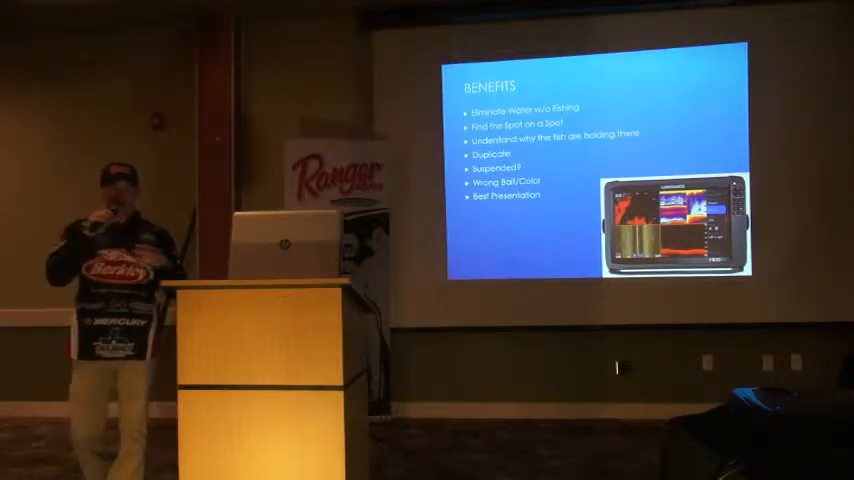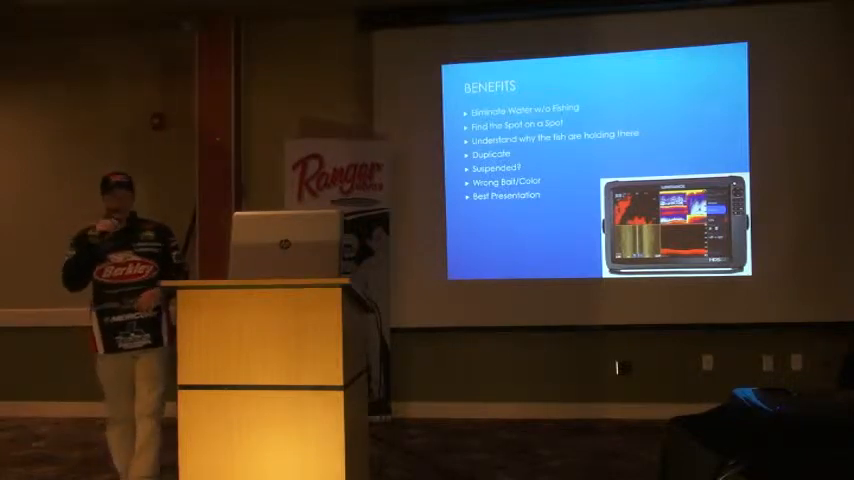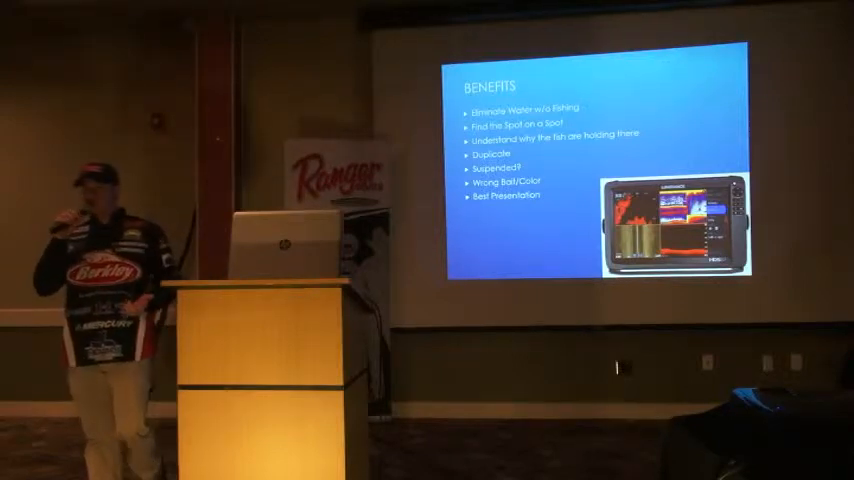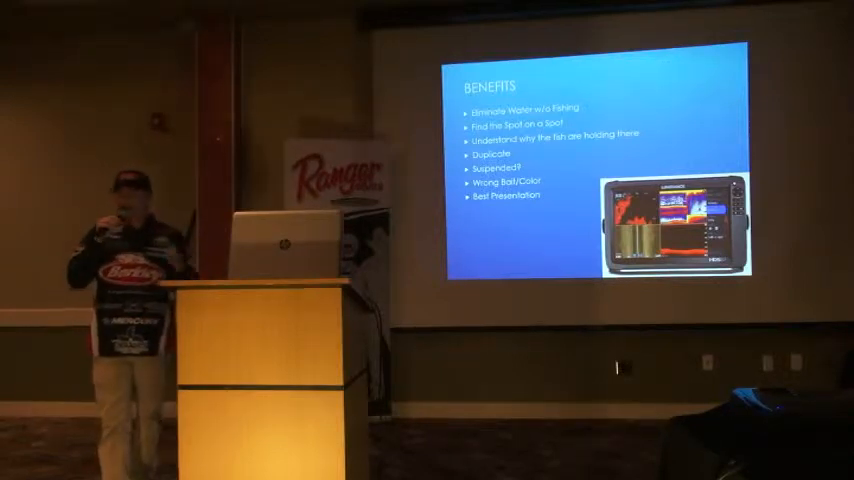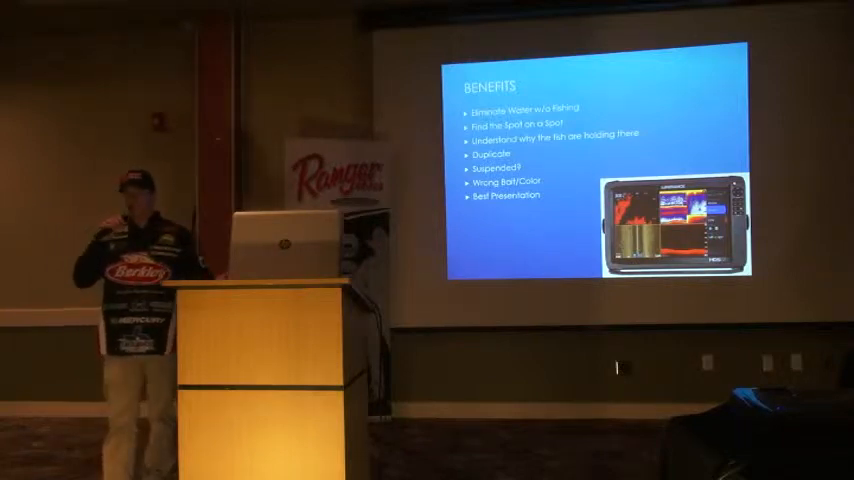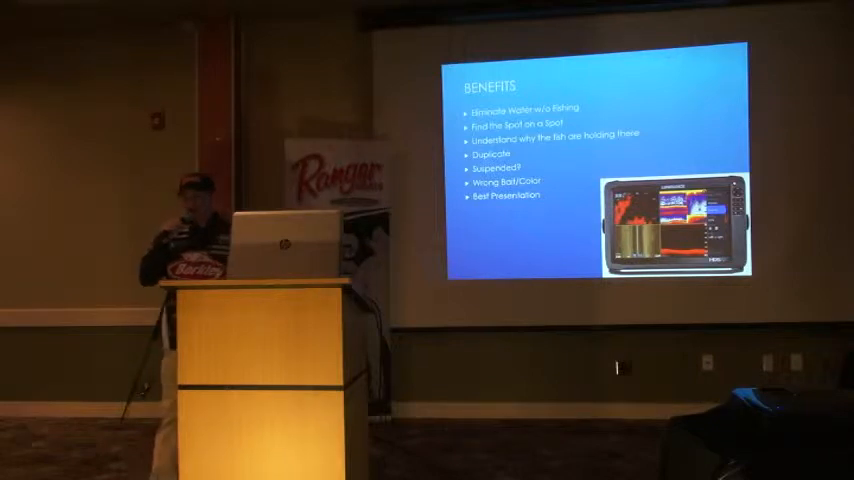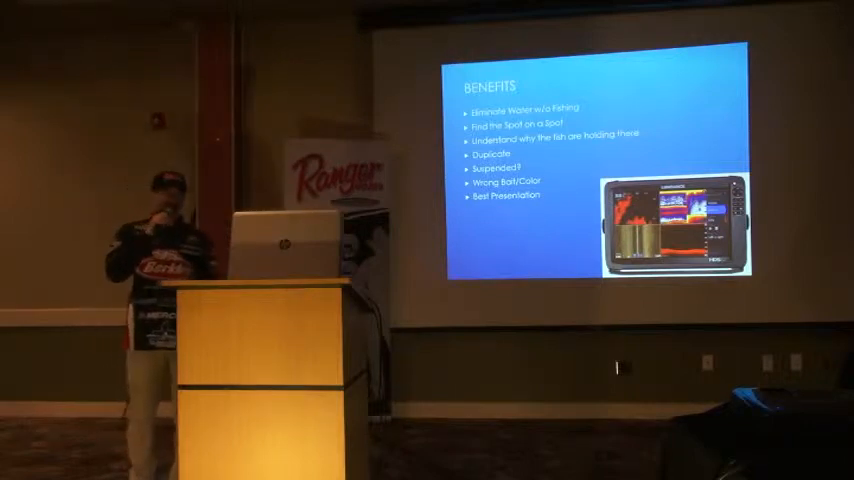They may just be big sand points with no rocks on them. They could be huge long points, but there's only a little rock pile in a certain area. Utilizing side scan, it makes it very easy to find exactly where those spots are, covering 160 feet or 180 feet at a time. So it's one of those things where you can cover a lot of water and find those real particular small spots that hold fish a lot of times.